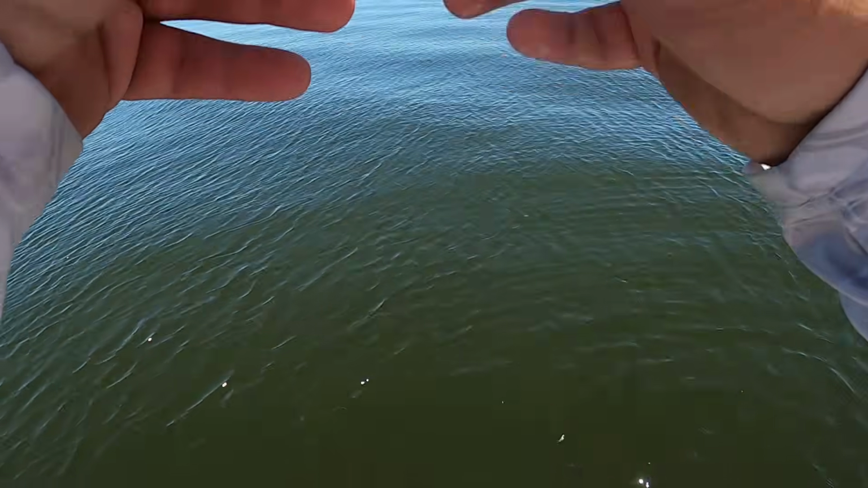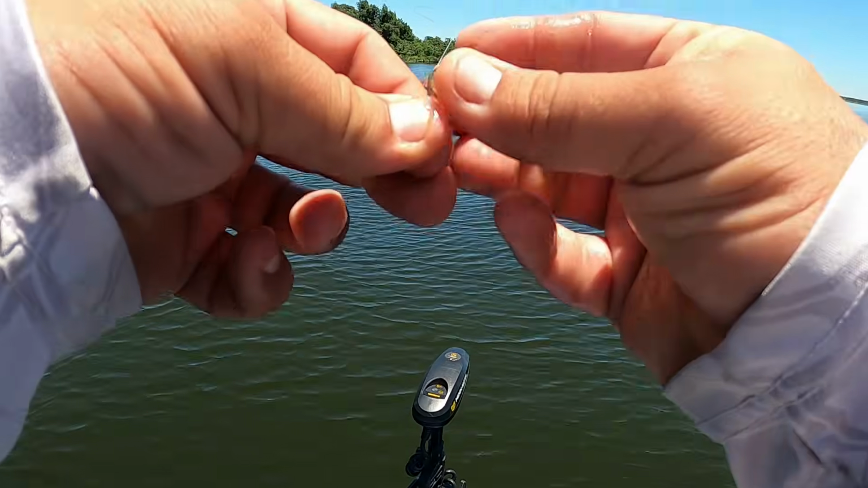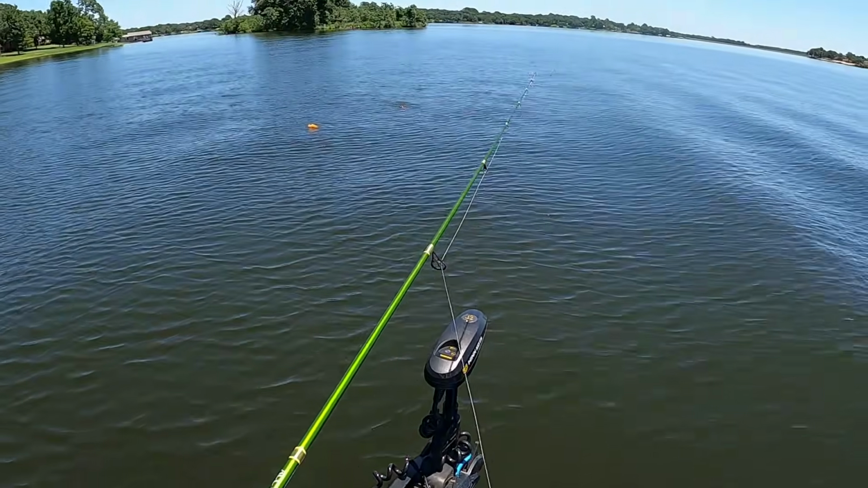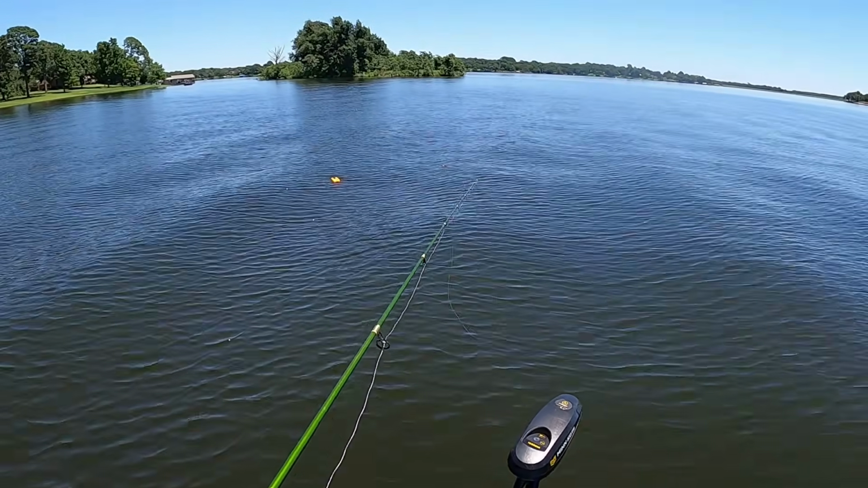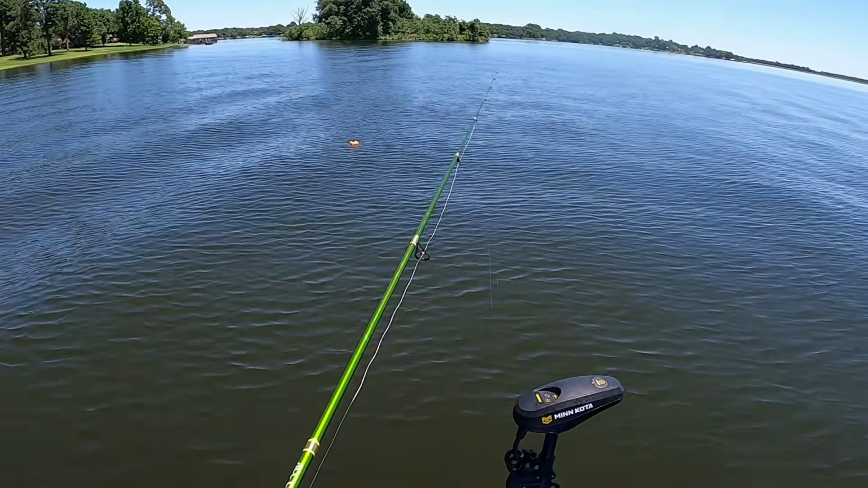There's another one in there, guys. I think that's 4 in the thump net. Let's go put another one in there. I don't know what it is about these crickets, but I have been in the boat and somebody using worms right beside me and they're not catching anything, and I'm using these crickets and I'm just tearing them up. So let's see if there's another one.